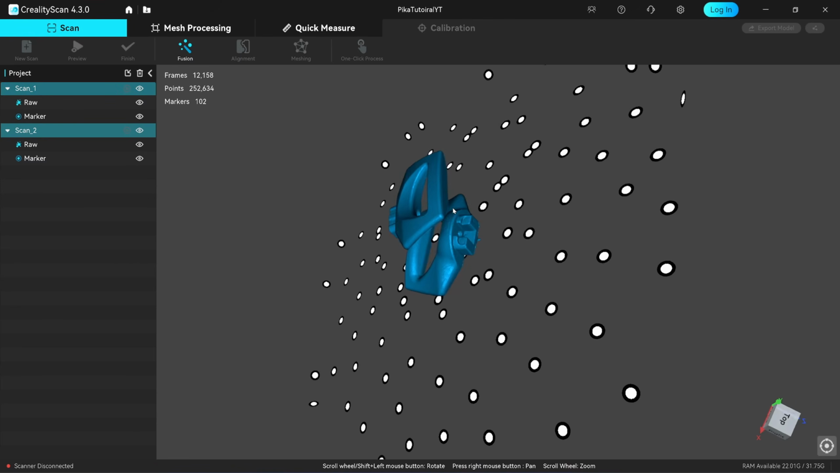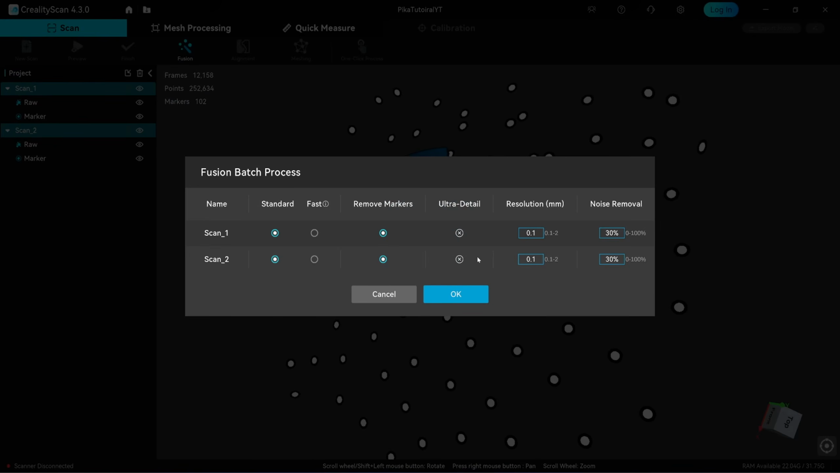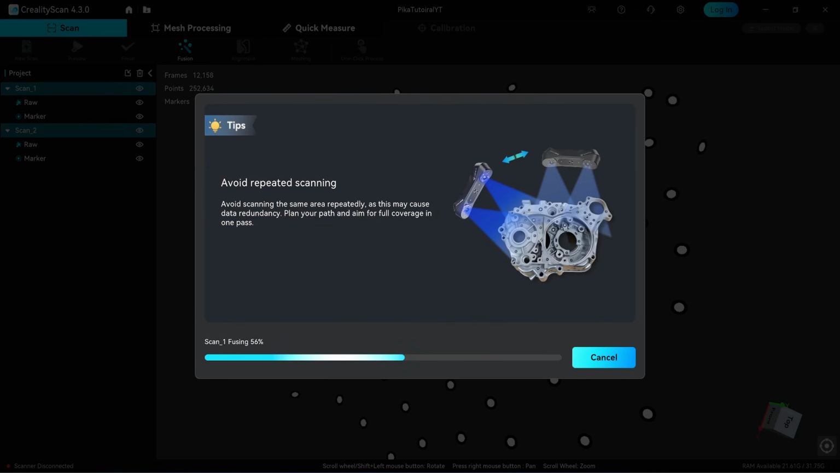Hold the Ctrl key and select both scans. Click on the Fusion tab. Adjust the Fusion resolution so it equals the real-time resolution. Here that's 0.15 mm. Noise removal stays at 30% by default.